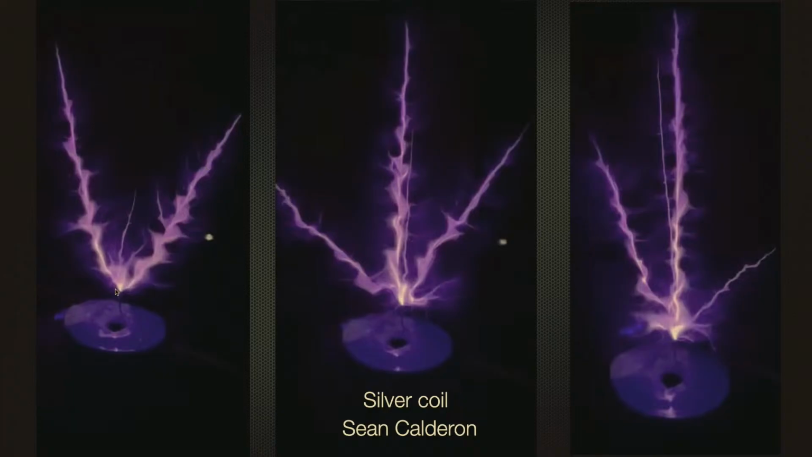And these kinks occur because the plasma itself is being distorted by the magnetic field that is created by the discharge as it progresses.